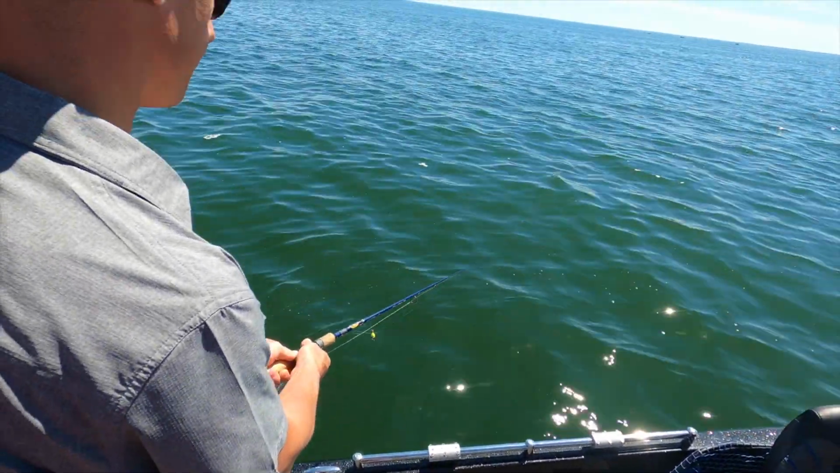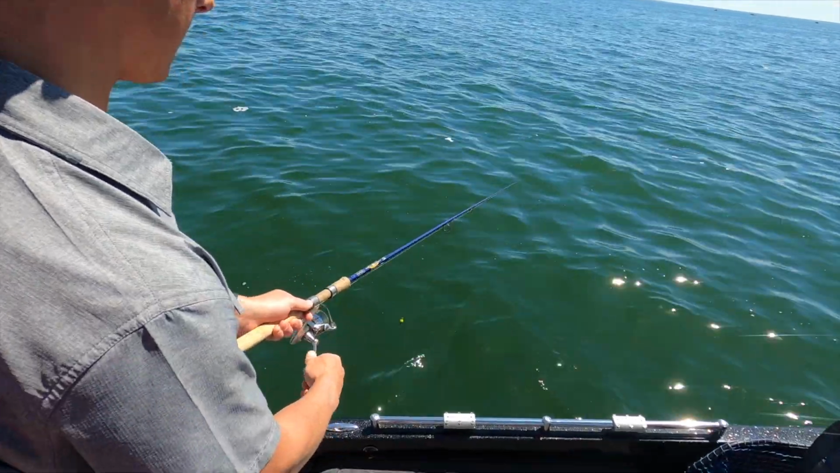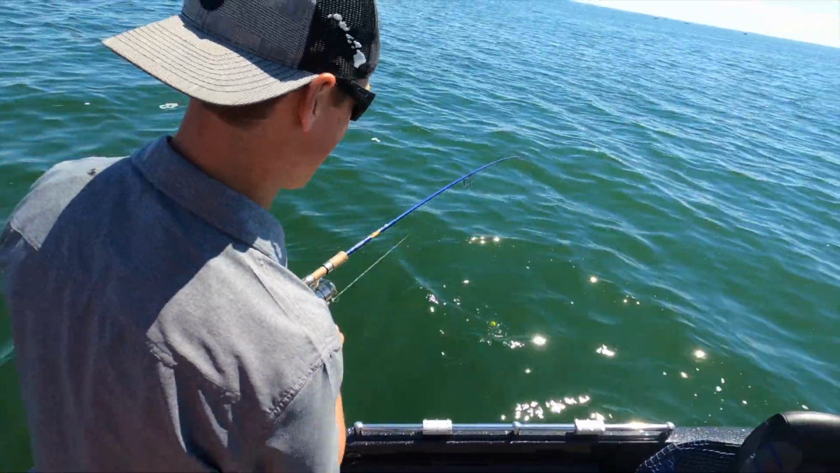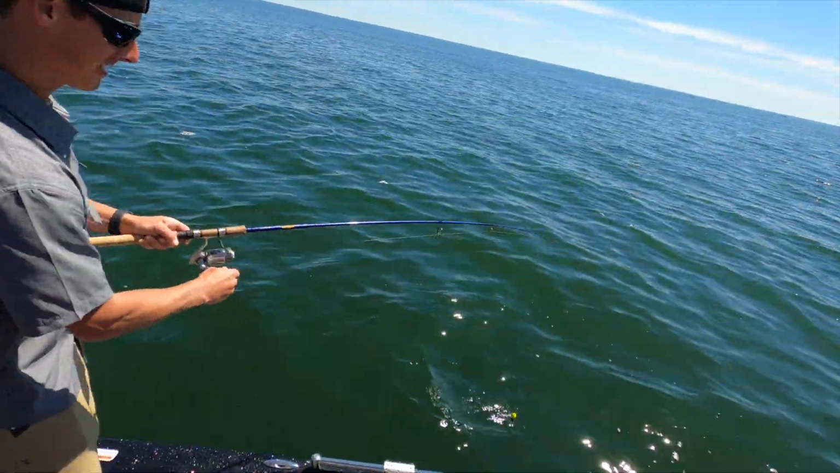So just lift it up like 2 inches, Stephen. Oh, there he goes. Okay, reel down. Tell me when. Yep, tighten the line up and set the hook. There you go. There it is. Local boy does good.